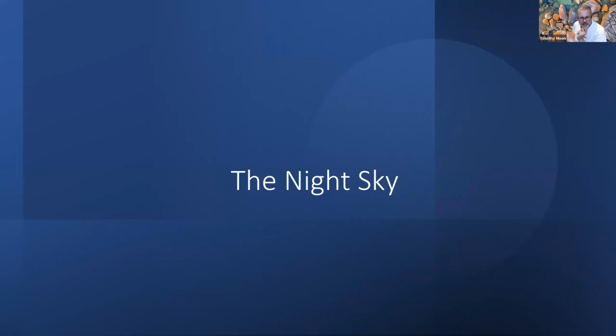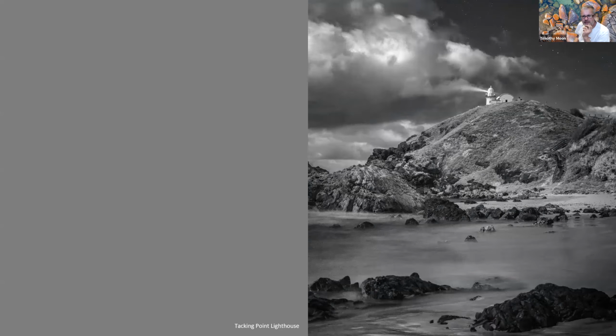The other thing you can do, which you wouldn't think you can do, is use the infrared at night time. So this shot was taken on a full moon at Tacking Point Lighthouse, and the full moon, if you think about it, the sun being the source of the light, there's enough infrared reflected off the moon to then come into play for use by the camera and its sensor.